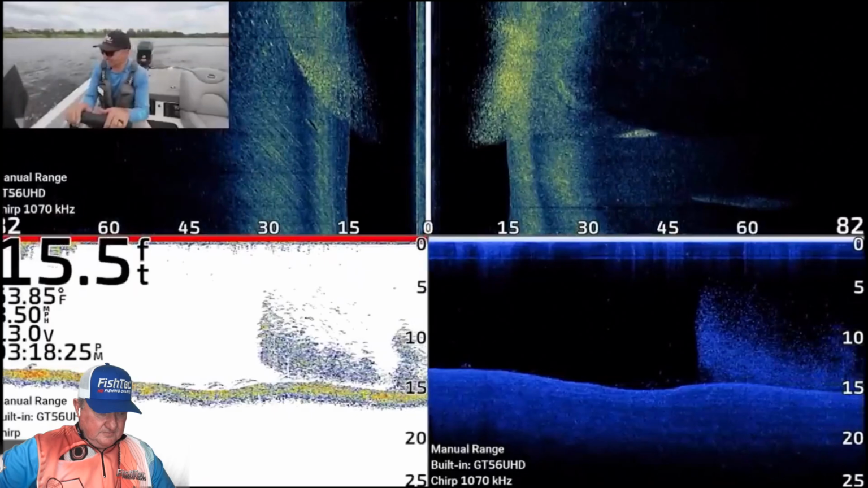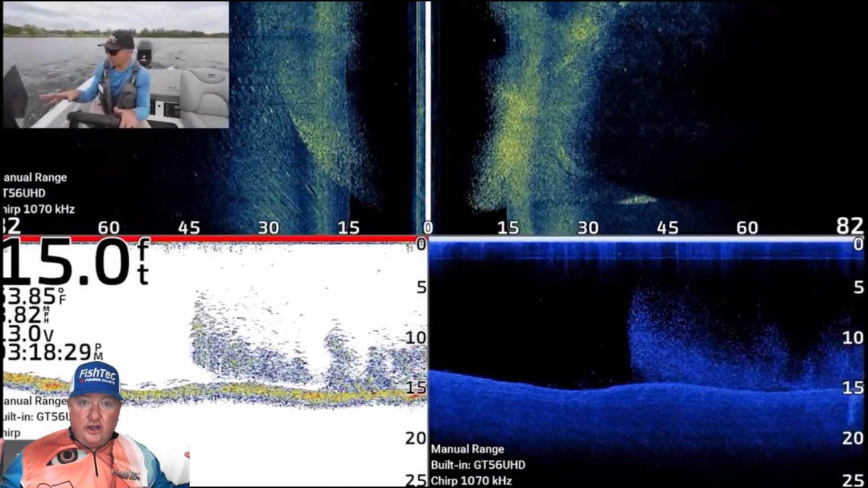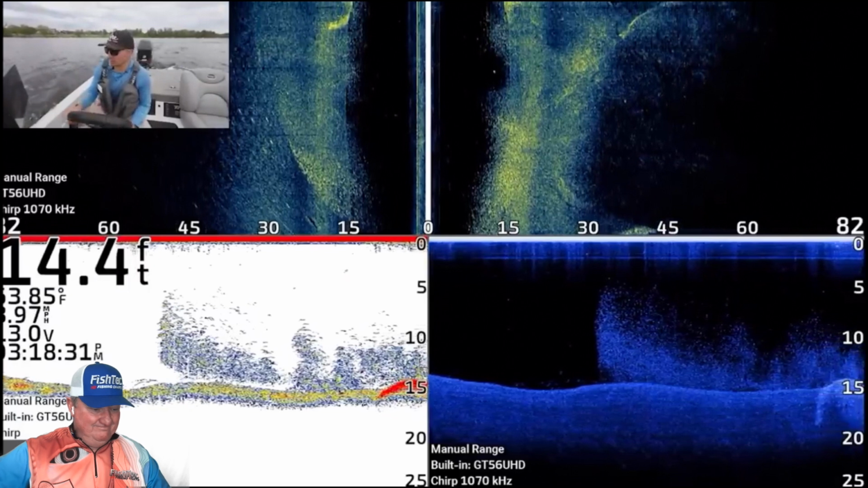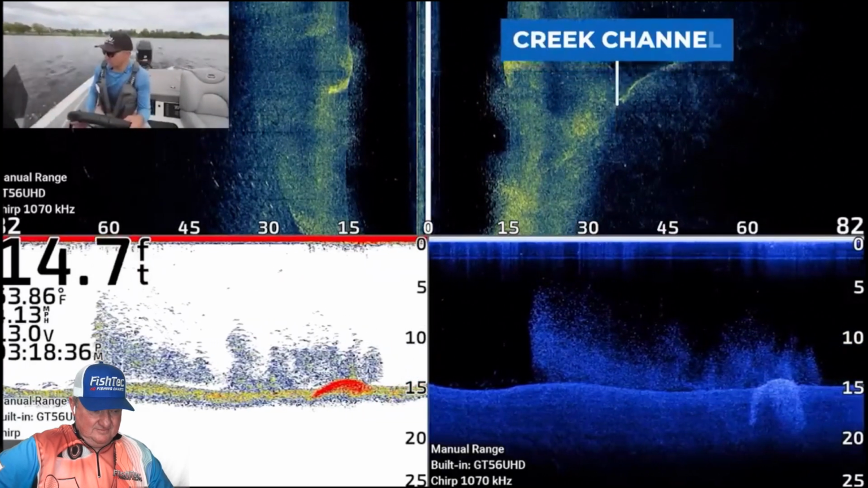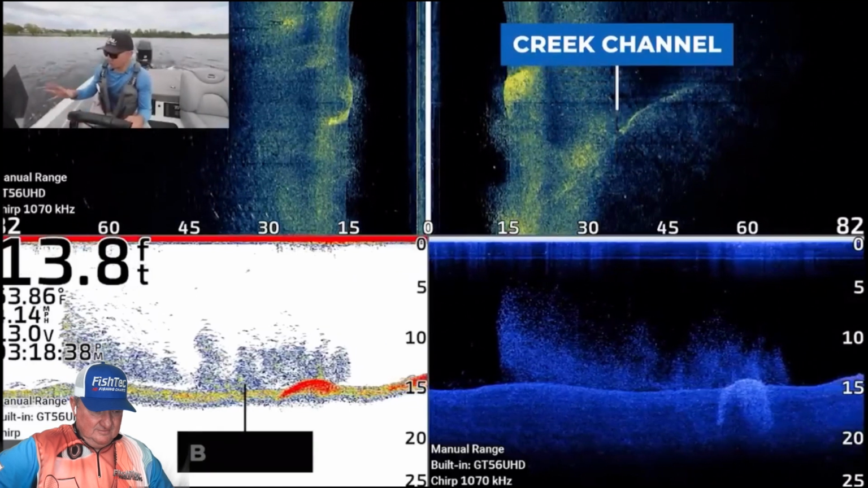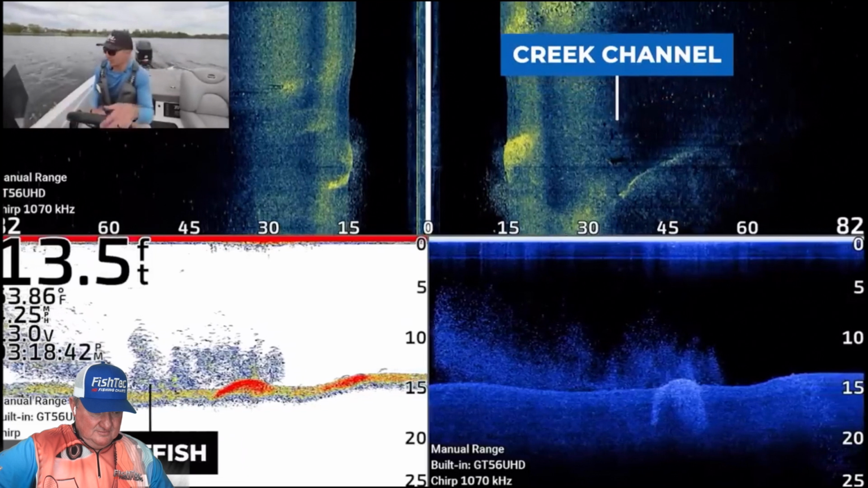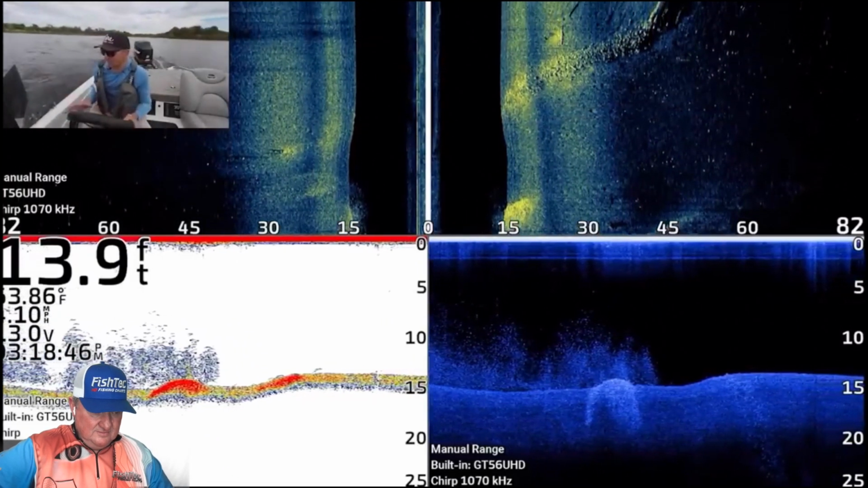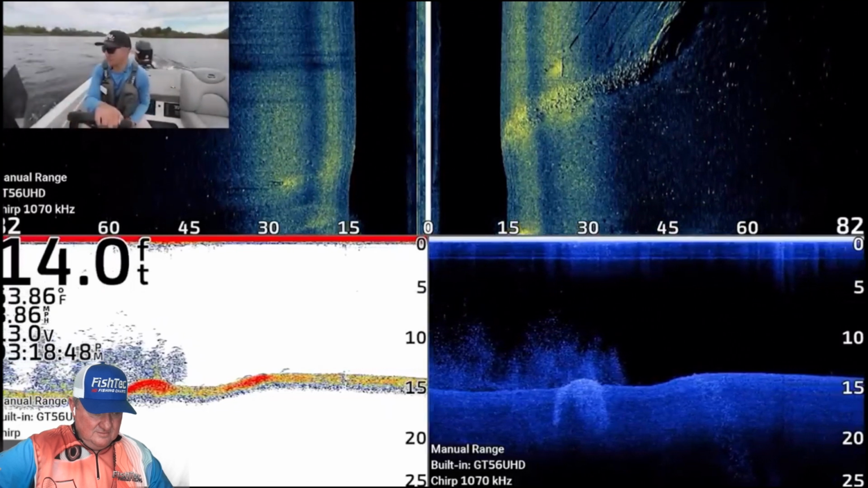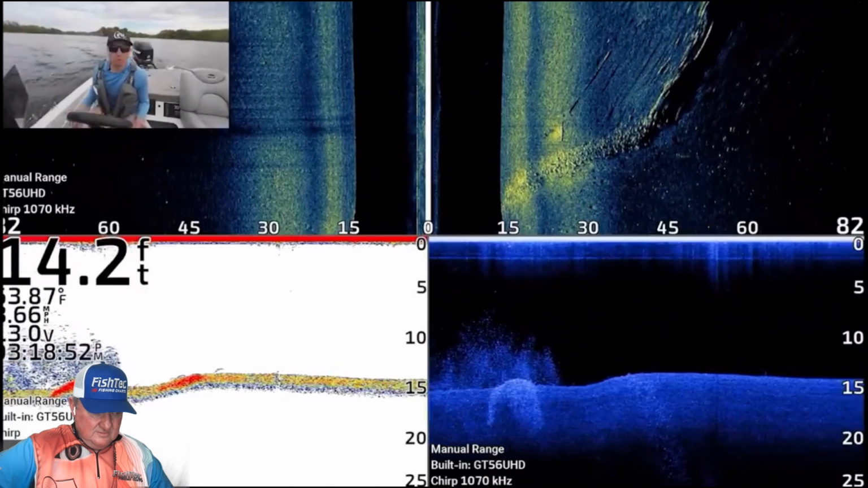Okay guys, let me explain what I've been doing today. Basically, I got to the lake about an hour ago, and I spent my first hour graphing for fish that were suspended out here in the middle of the creek channel. There's no contour maps on this lake, but as you can see, there's a nice creek channel right here. There's bait fish all over it, and there's a bunch of small arches and small fish around. The problem is that while there are a lot of fish all over the screen here, none of them are very big.